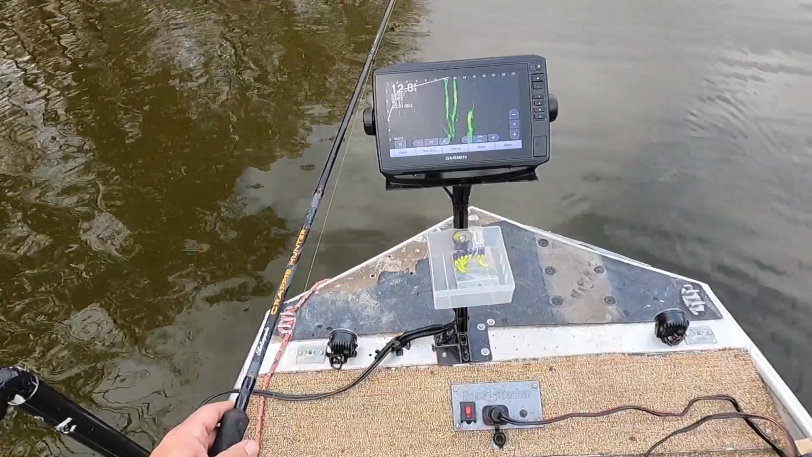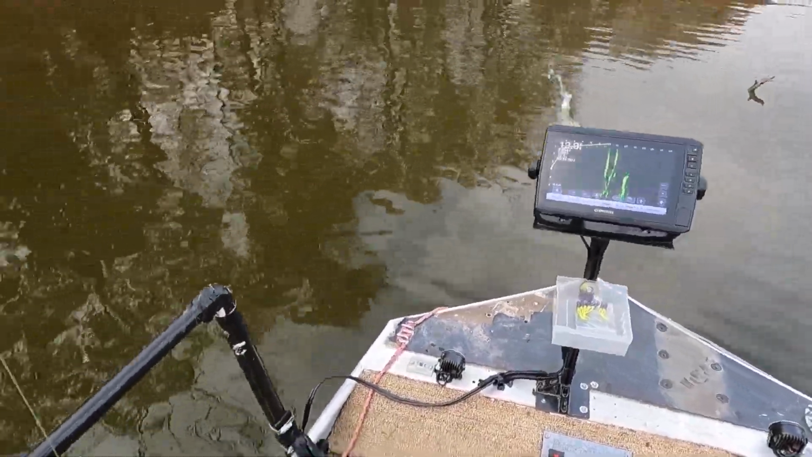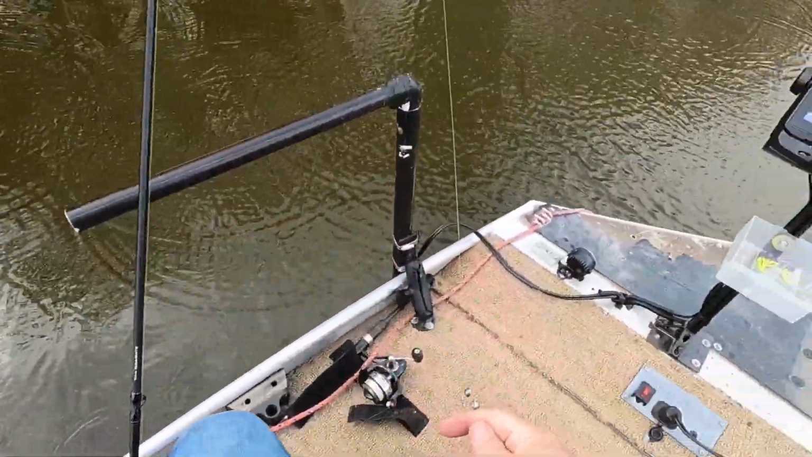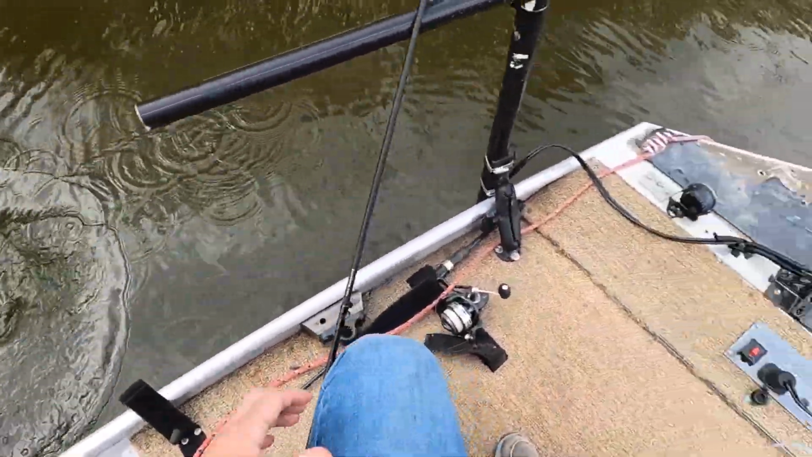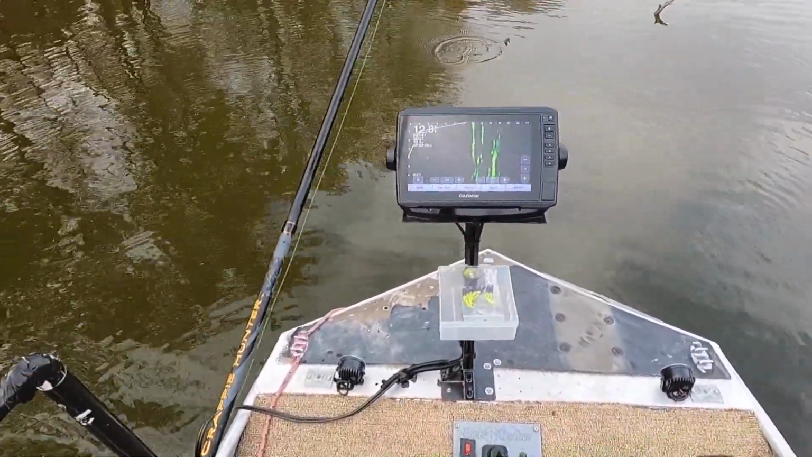Ooh, there's another one. Come on there, Big Daddy. All right. Not that big, not a keeper, but there's some good ones down there. And back. There's another one right there.